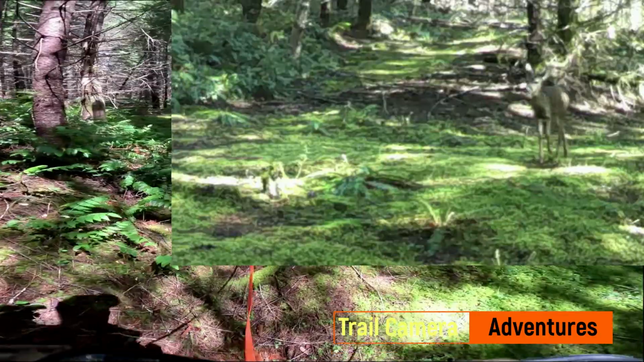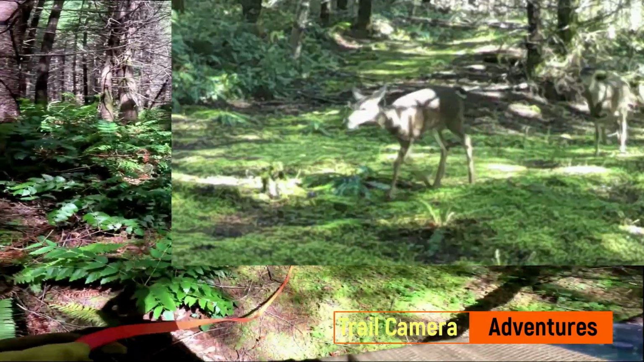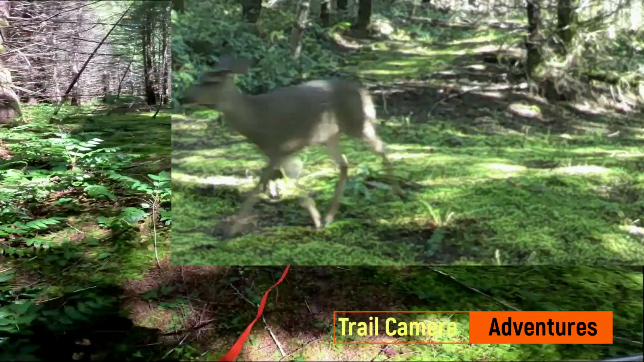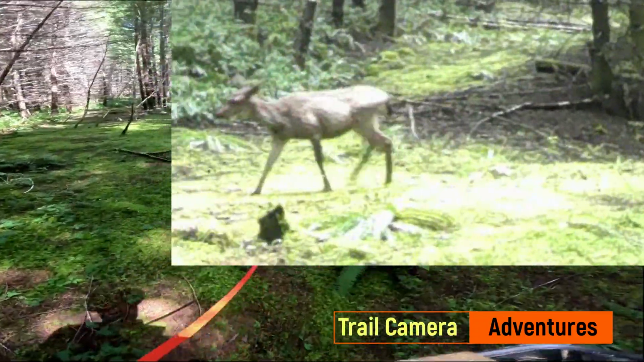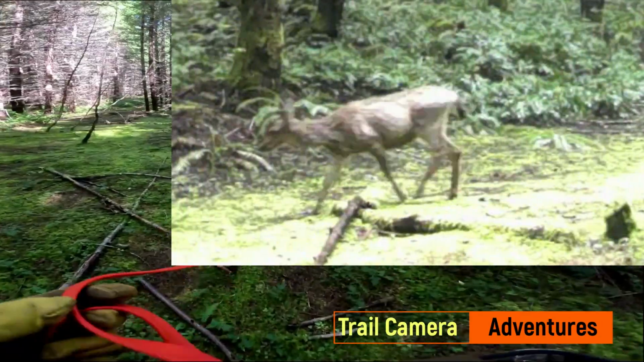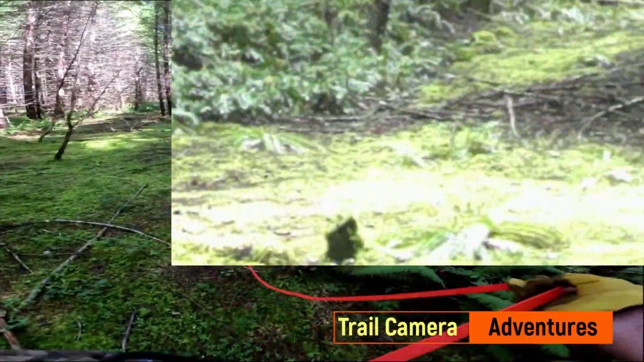So that's a really basic, quick tutorial on how to read your hound's, or any dog's for that matter, behavioral changes.